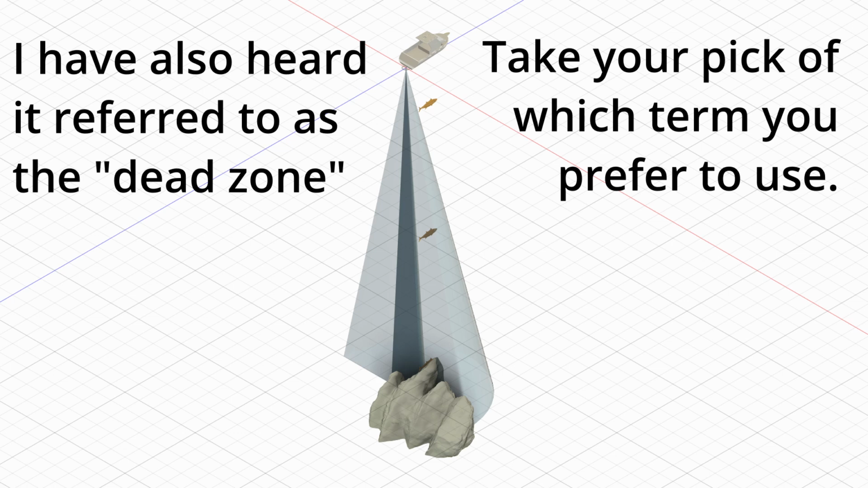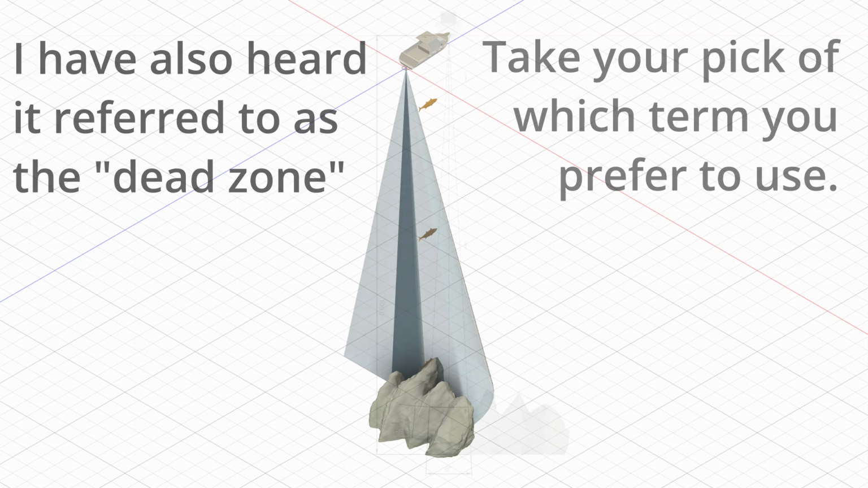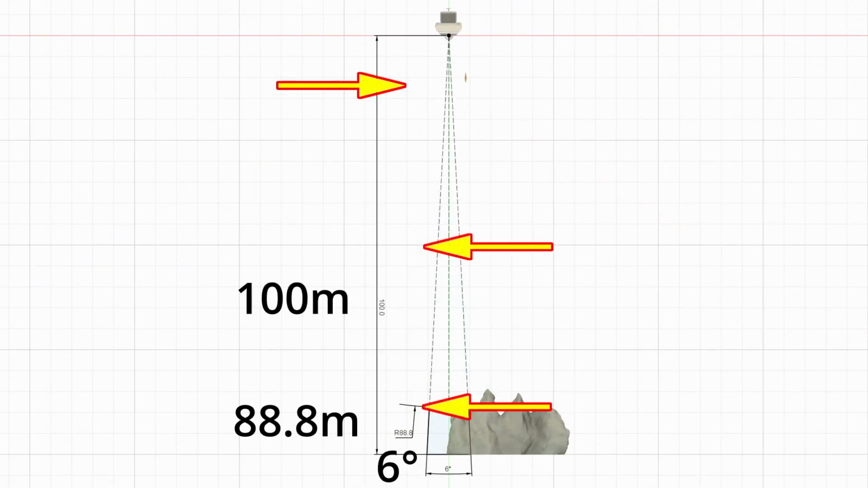The main reason that I moved the rock is so I can demonstrate the effect with the 6-degree beam. As you can see, the 6-degree beam cuts the rock. Looking at it from a different angle makes it more apparent that the beam impinges on the rock, as we saw previously with the 25-degree beam.